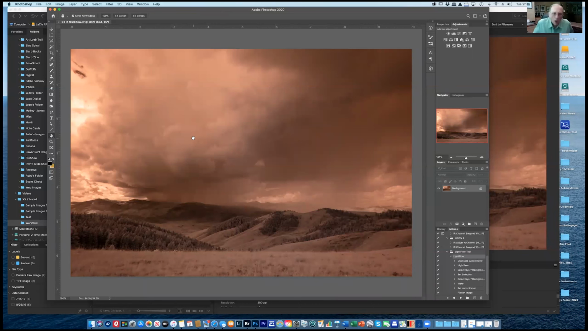Right. Okay. So when I first took the tutorial from LifePixel, I'm going to walk you through what they do. And all of this LifePixel has in a Photoshop action. So you got these from LifePixel? Right. So what is in this Photoshop action are the following steps.